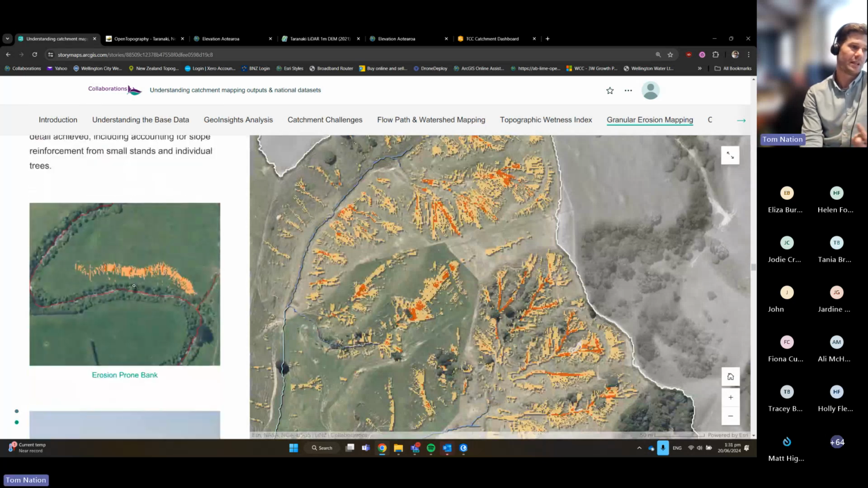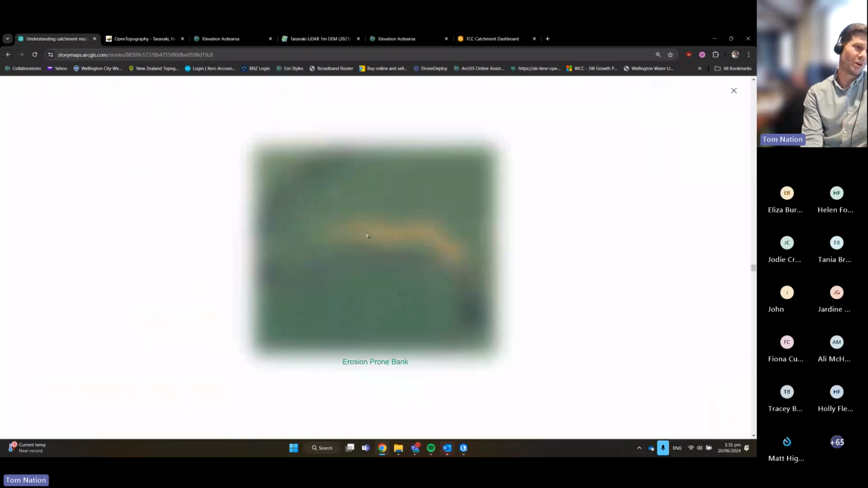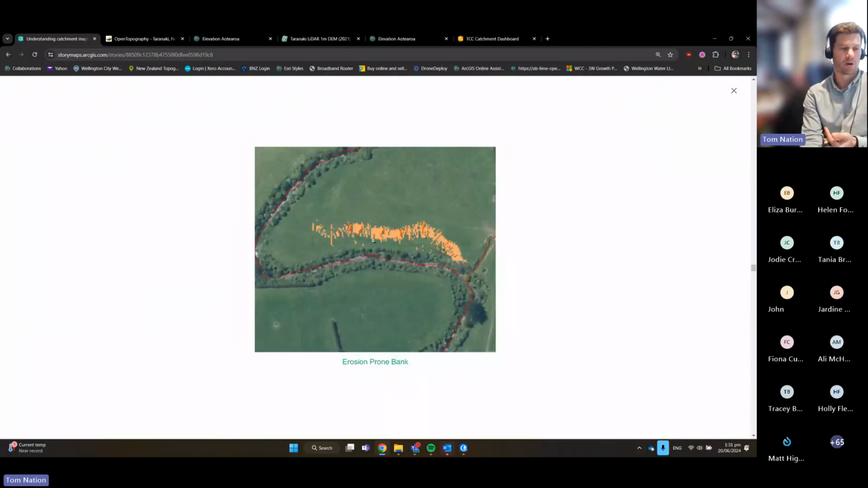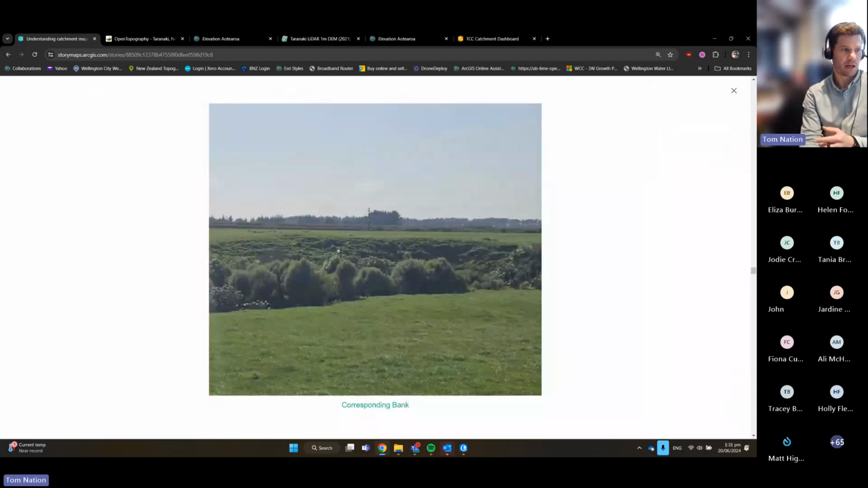So here on the left, this shows another real world example where we've identified some erosion prone land on this bank in Taranaki. And on site, this is kind of what it looks like. So again, really high resolution, really detailed, and really useful at that kind of farm scale.